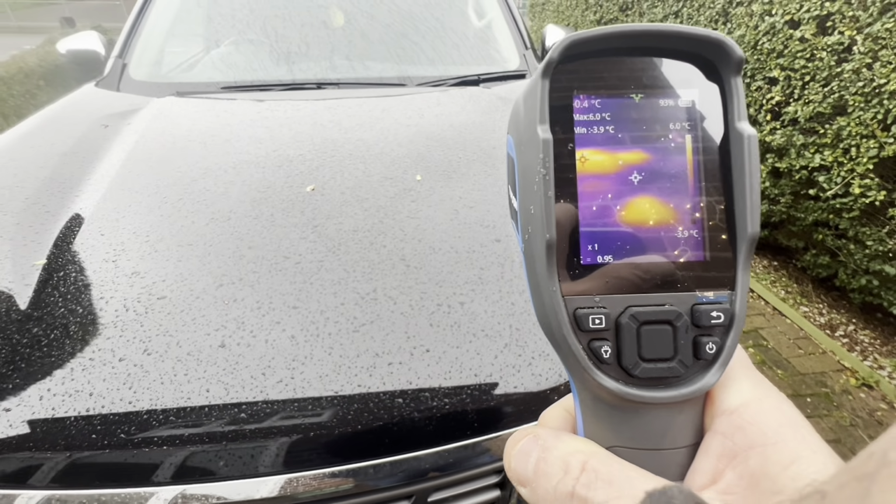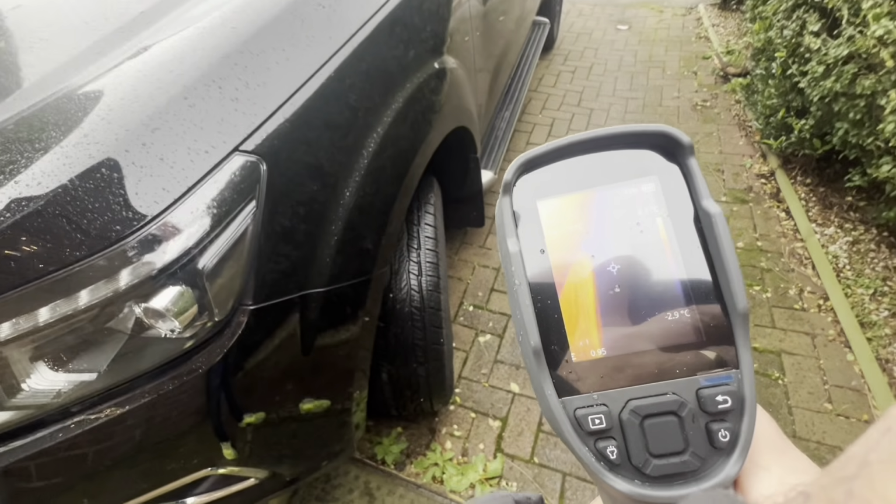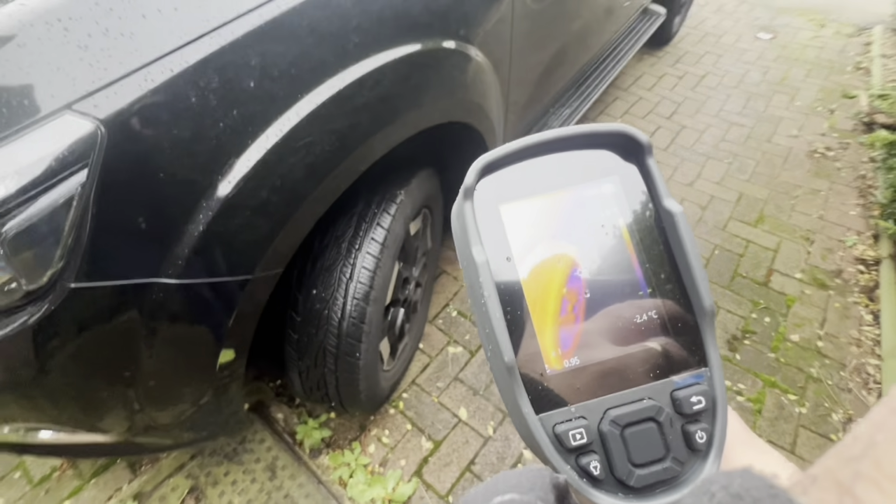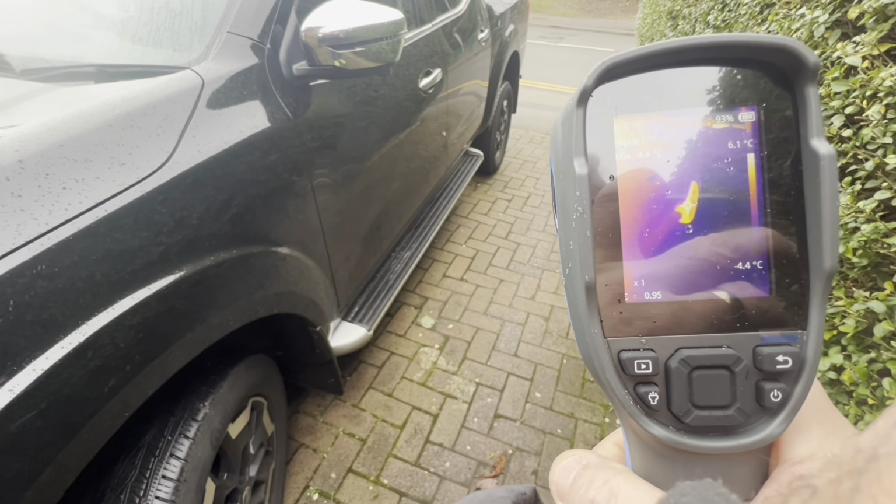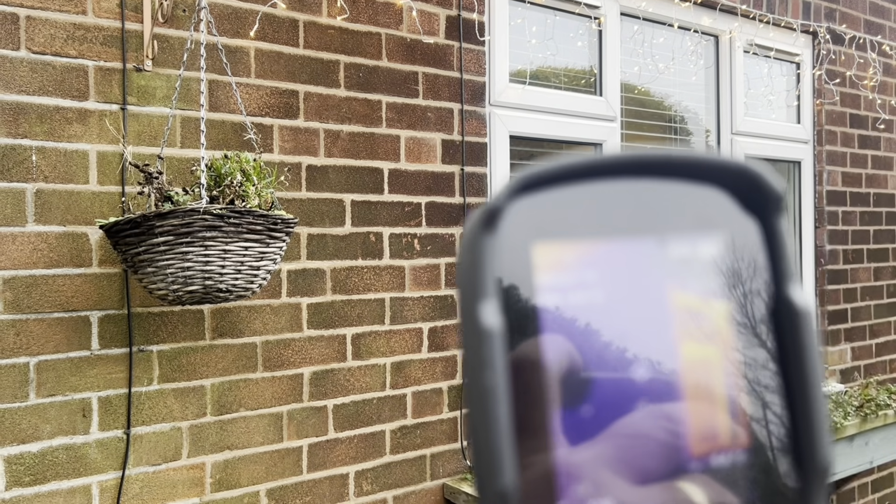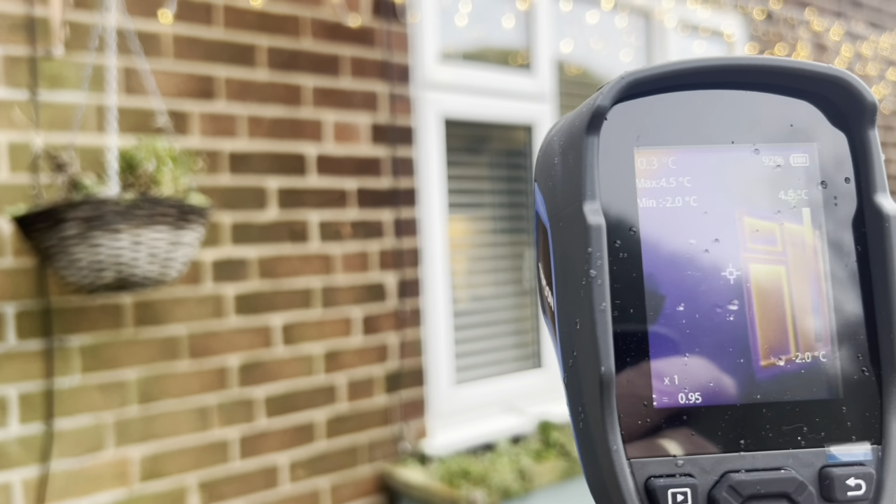So anyway, here's my car. I've been out on a quick run in it, so you can see the hot spots in the engine. Of course, for a mechanic, this would be brilliant. You can see the tyres here are warm as well because I've been out on a run. But for checking wear of brakes and suspension and under the bonnet, if there's any overheating going on, it's a great way of testing it. Or heated seats, maybe.